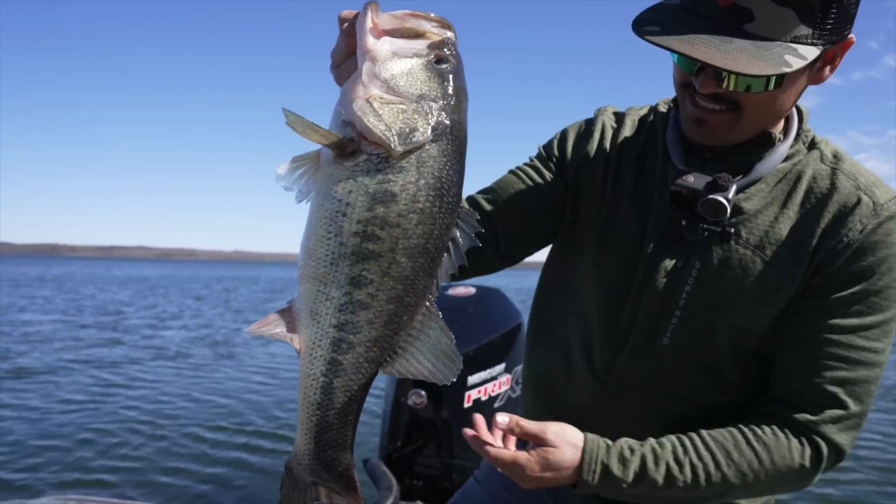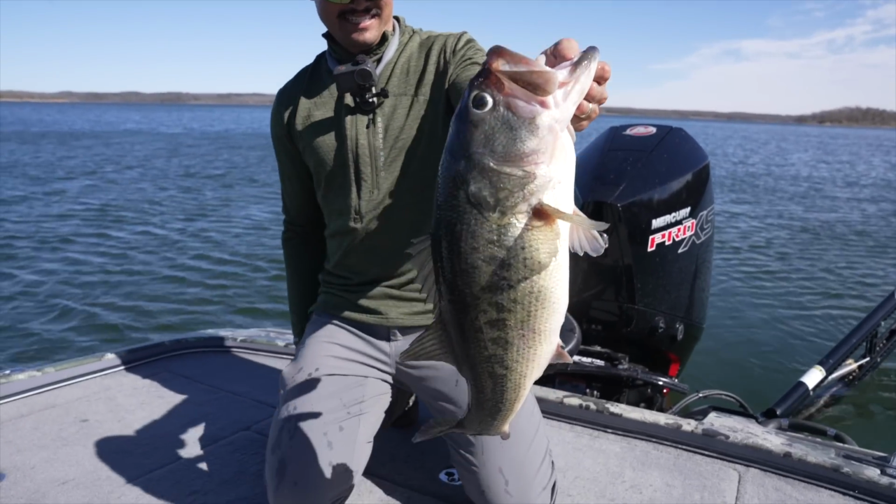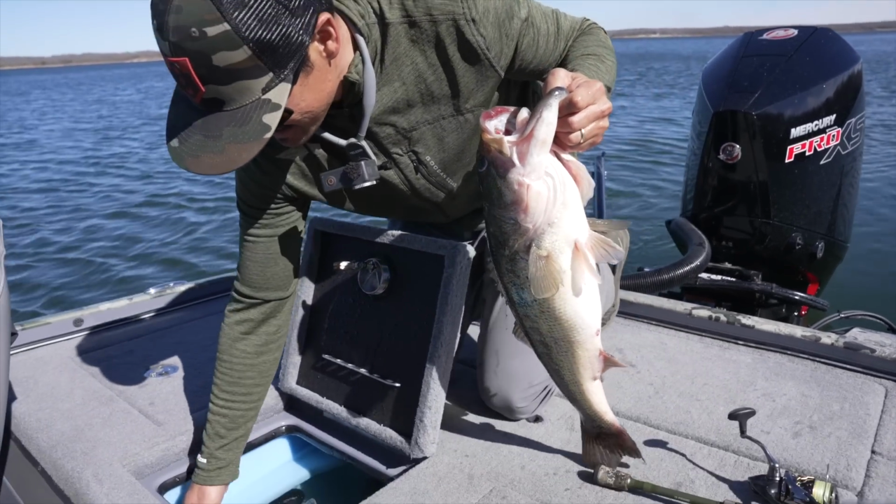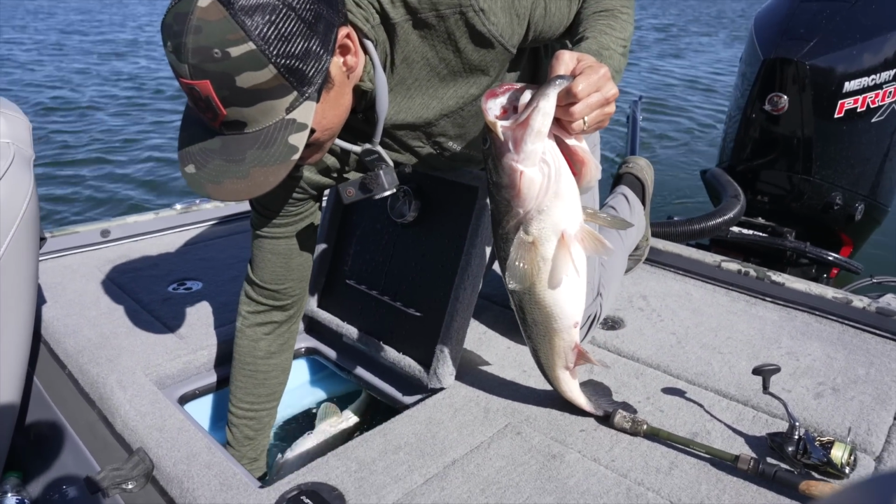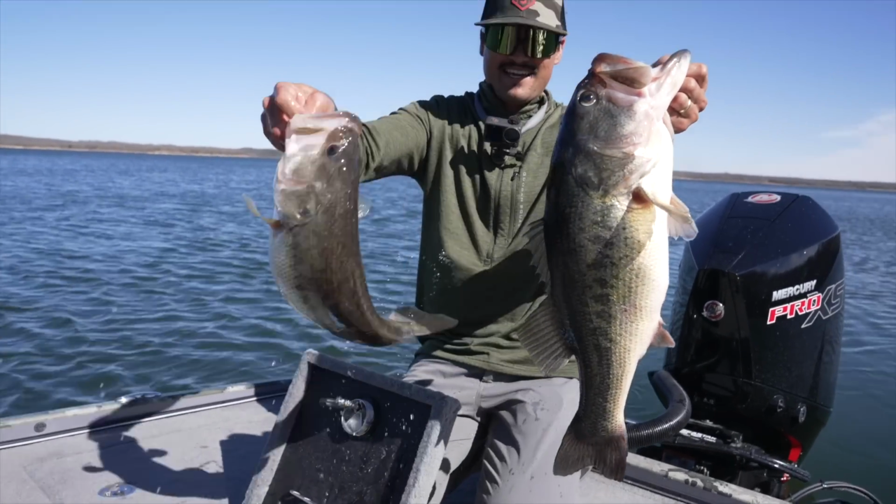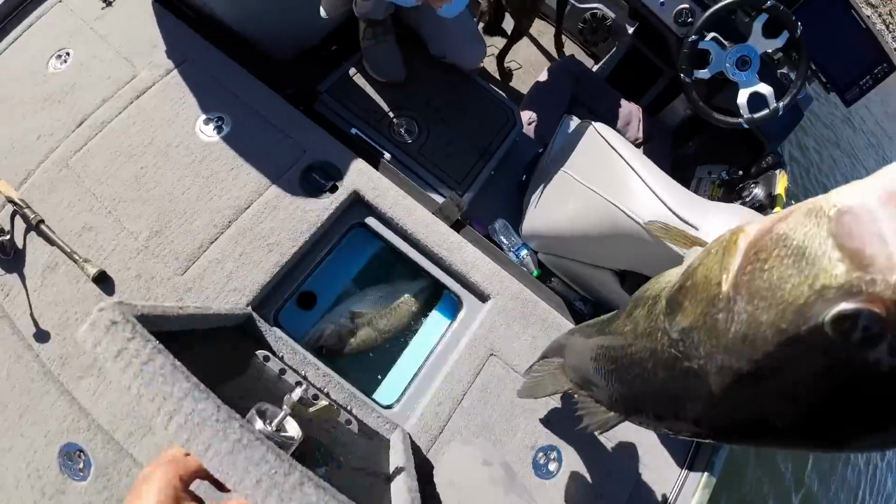6.5. Let's take her for a little ride. Wow. That's a long fish. Look at this, a short fat one and a long and kind of skinny one. That's rad.